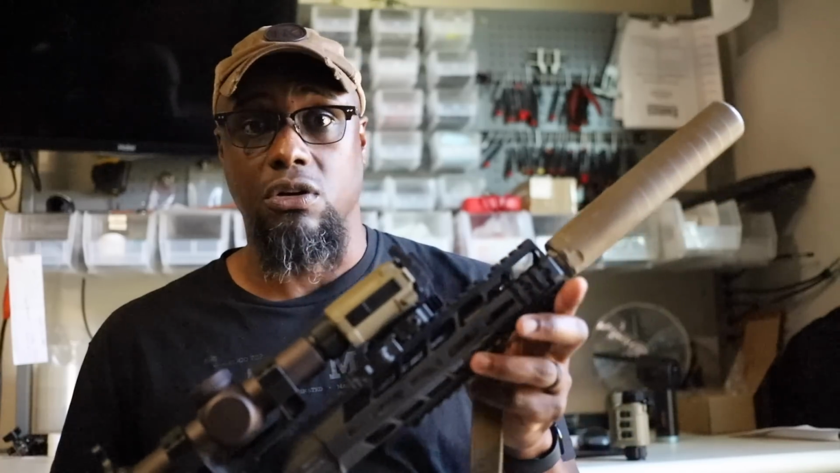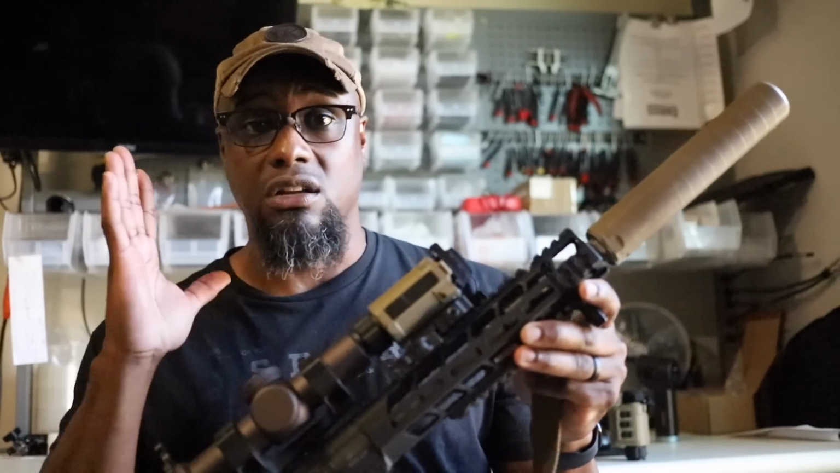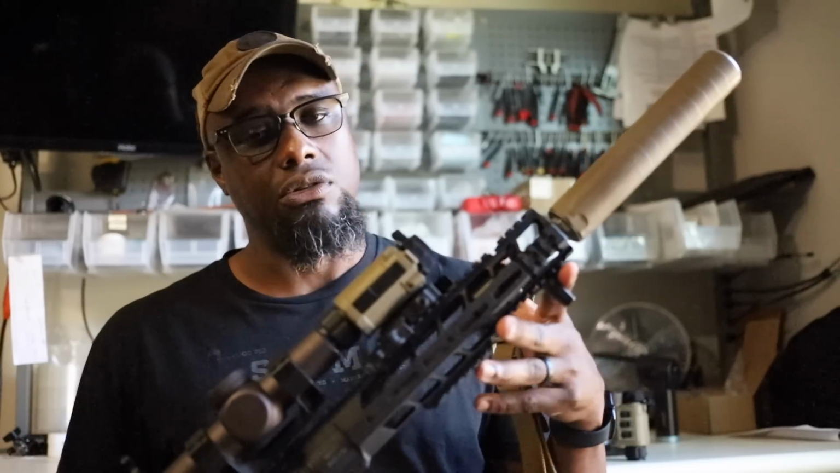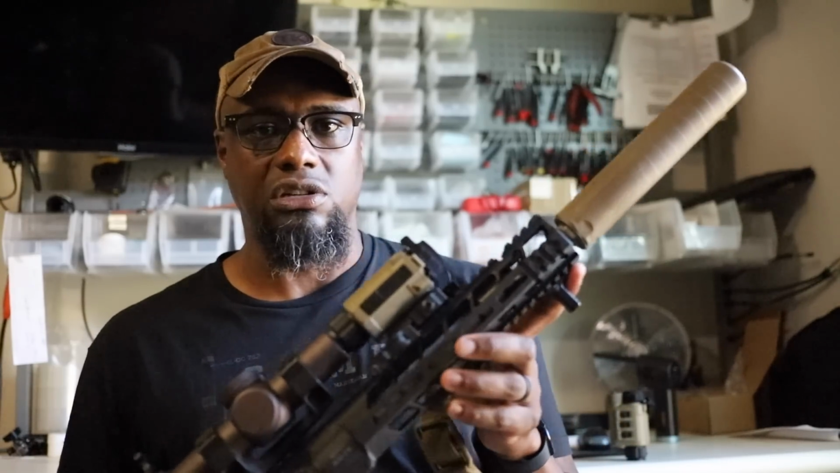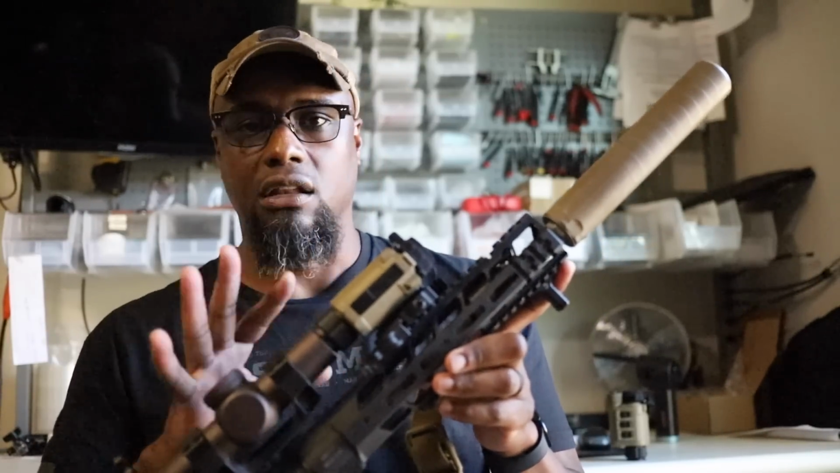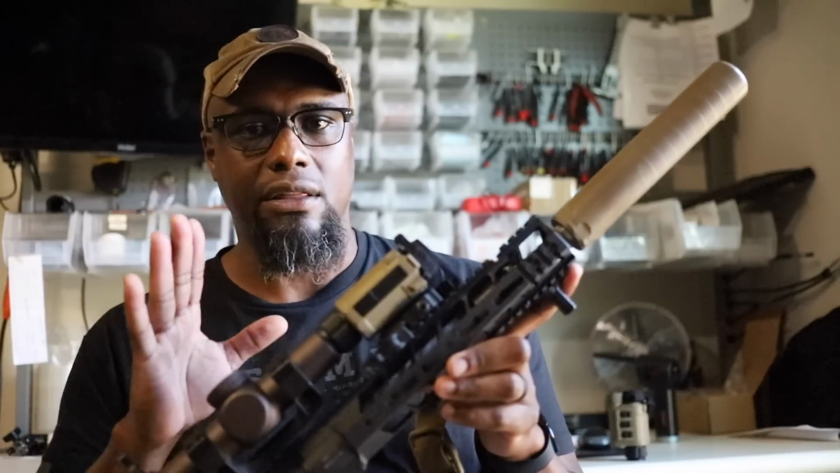You know, these animals, they're running around and scattering like roaches. Some are running 10 miles an hour. The other ones are probably running 15 to 20. You don't know. And it's really, really hard to get on them when they're scattering like that. And me personally, I love the setup, but I personally would rather have a weapon mounted thermal.